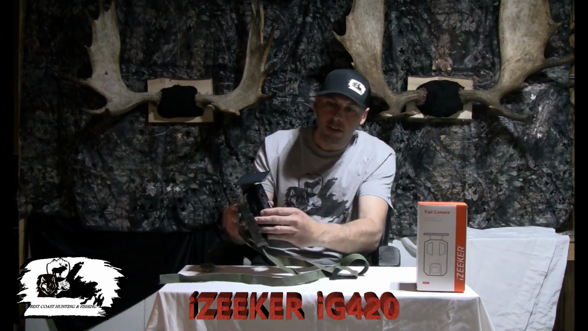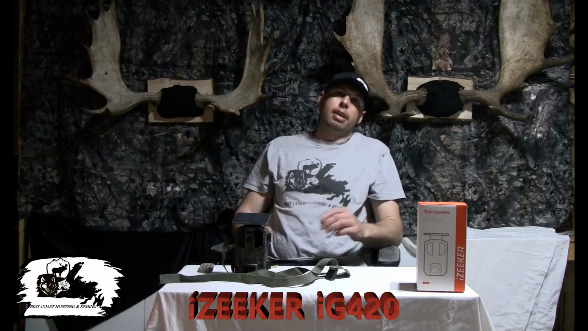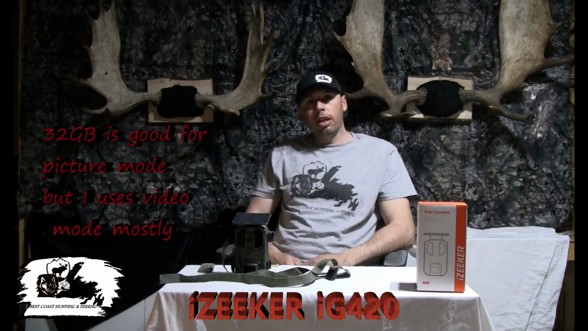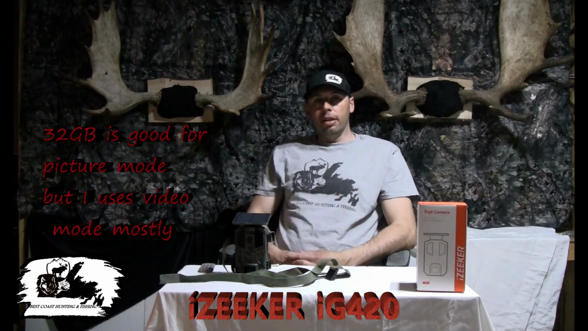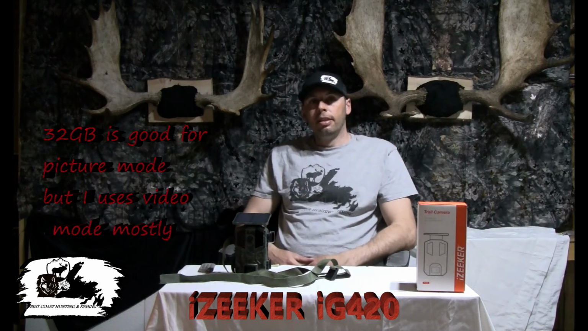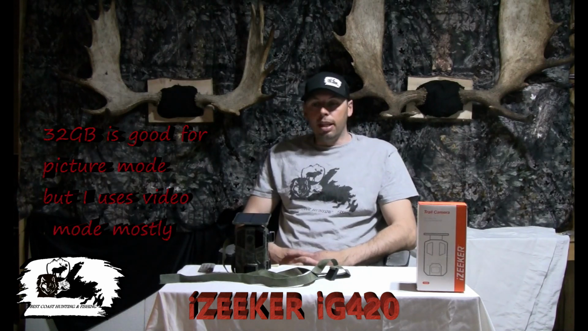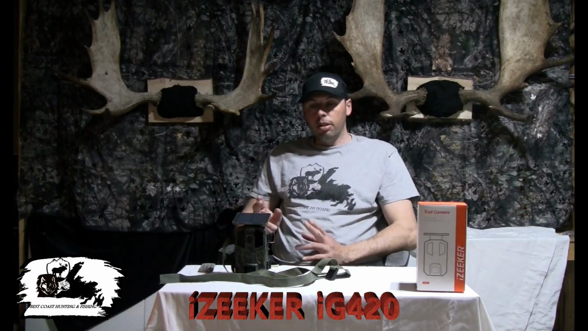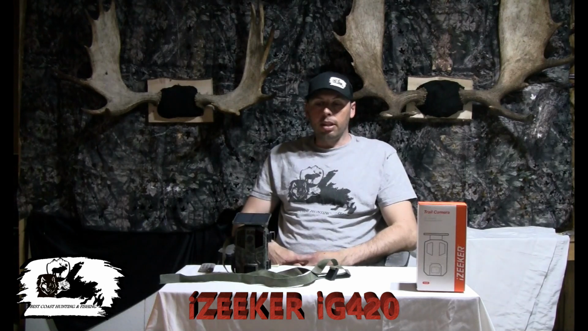Now I personally find 32 gigabytes not quite big enough for my liking, because some of my cameras are out for weeks before I get a chance to get back, and sometimes I might not even be in the area. I might not bother checking if I don't see a lot of sign around in that area. It might not have already filled up 32 gigabytes, so I like to use a bigger card. So I did swap the cards out for bigger ones I already had here, some 64 gigs.